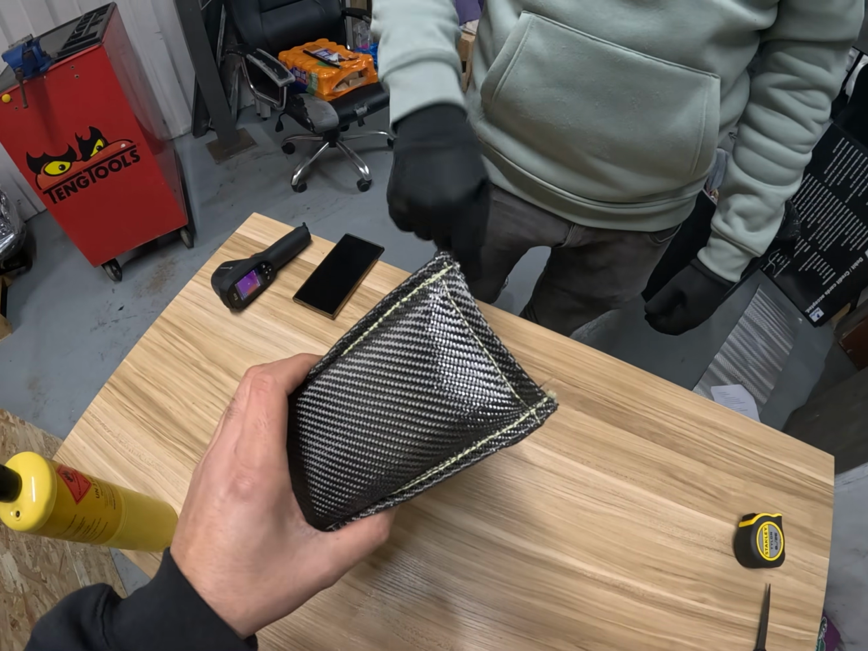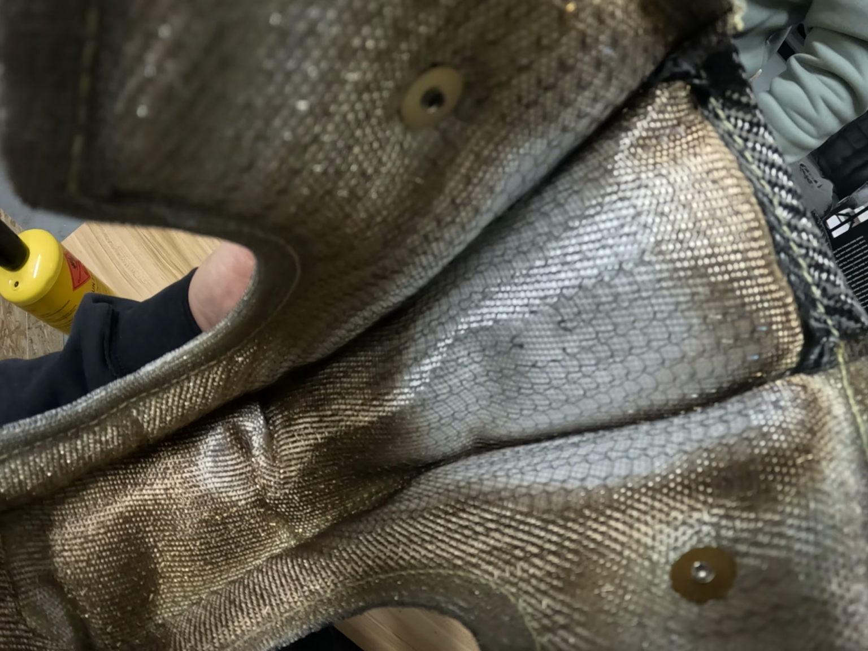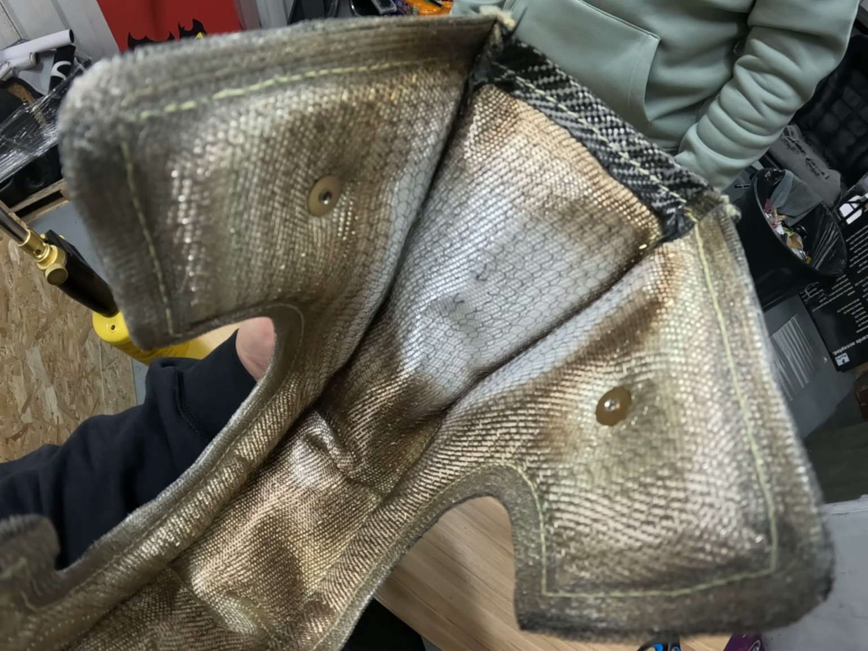And you can still use this turbo blanket on your turbo. Yep. It'll be absolutely fine. Even though we were literally on it with a flame at 1900 degrees, it's just melted a little bit of that. Like, the inside of it is absolutely fine. That is ridiculous. So there you go.